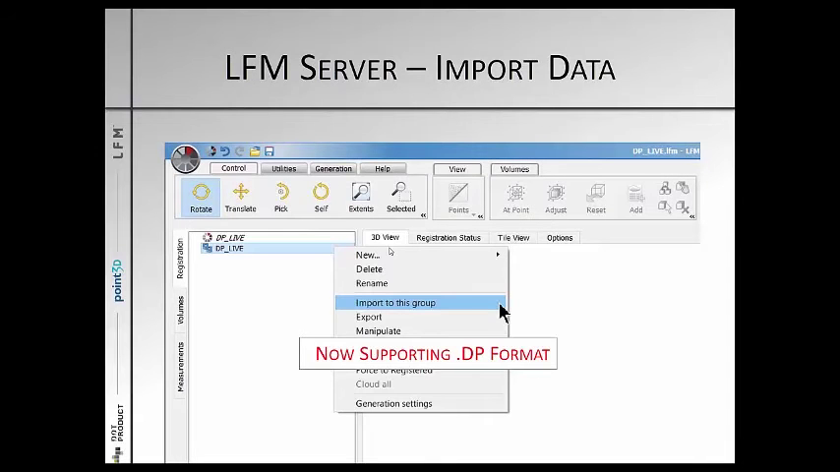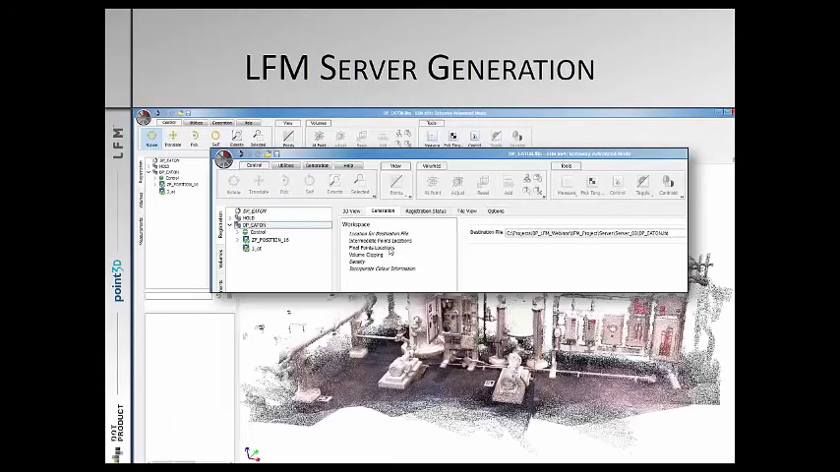LFM import, I have named my project. I have created a register group, and then within that register group, I've selected import. In the past, we would have selected PTS to get one consolidated scan file. We're now bringing in the .dp file format. It's a much smaller file, a lot easier to work with. Color comes in great. We pick the file, select, import.